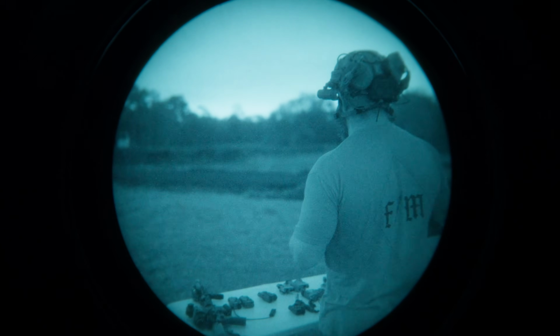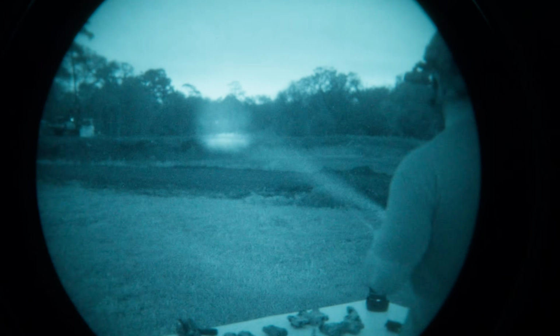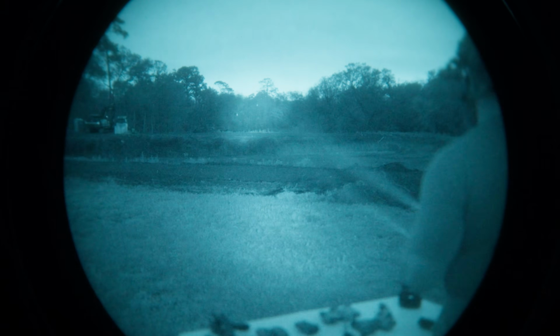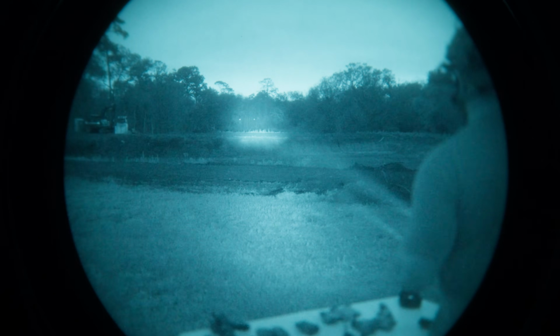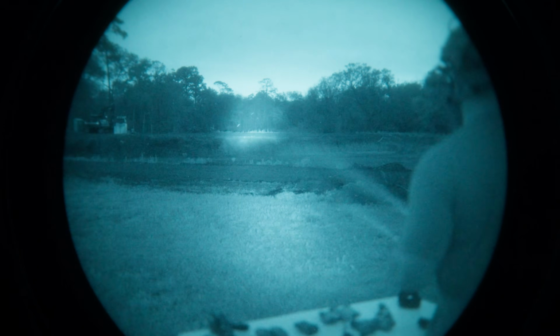Trevor, do you want to pan over to that tree line again? See what kind of throw we're getting on these guys. So they look almost exactly the same, but that makes sense. So yeah, pretty impressive lasers here. Actually like that a lot.